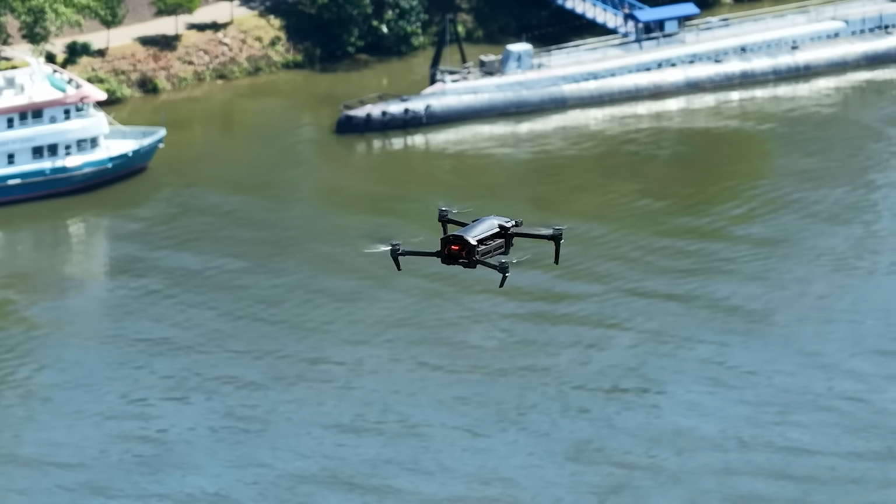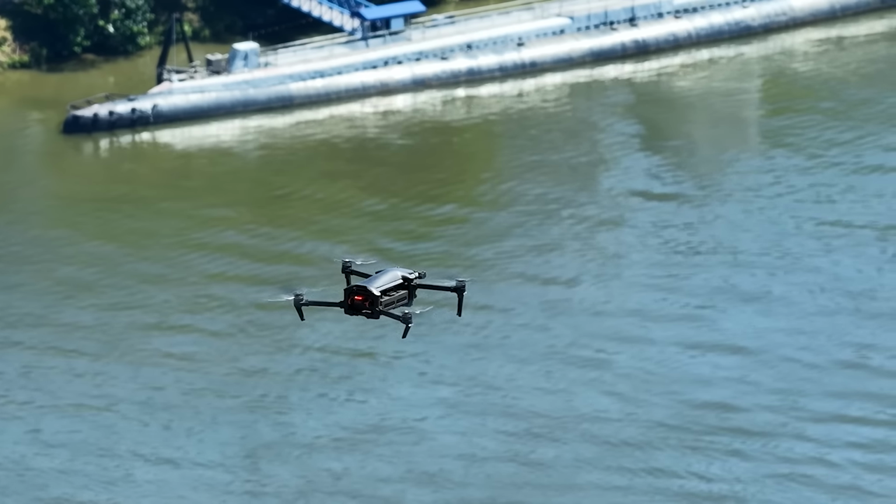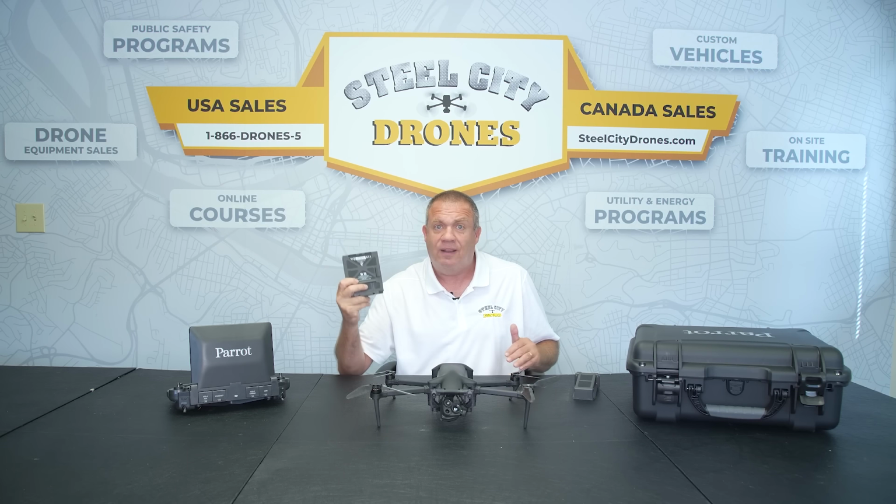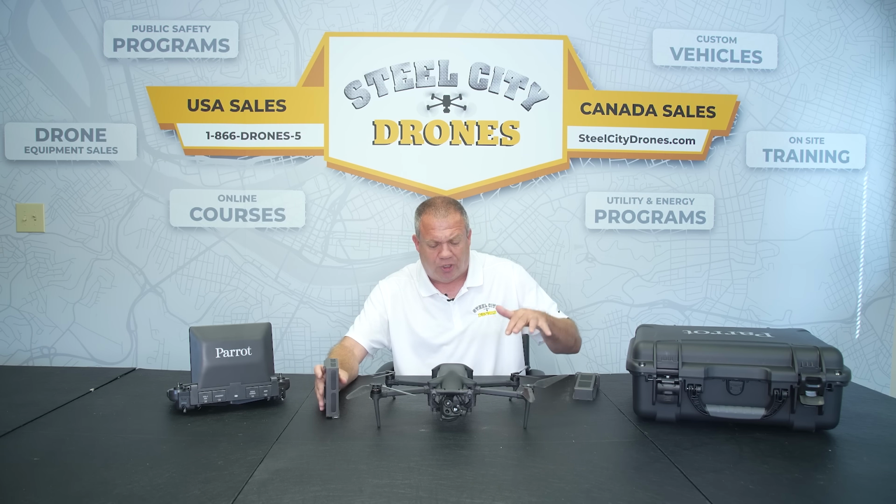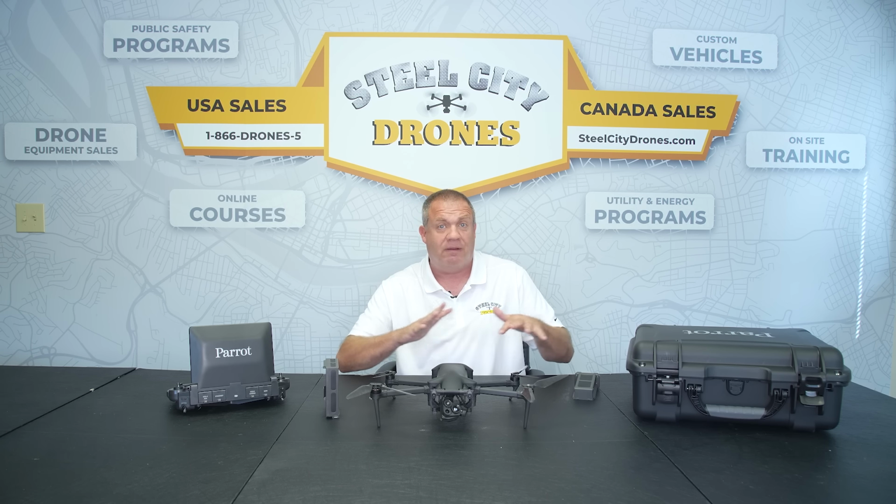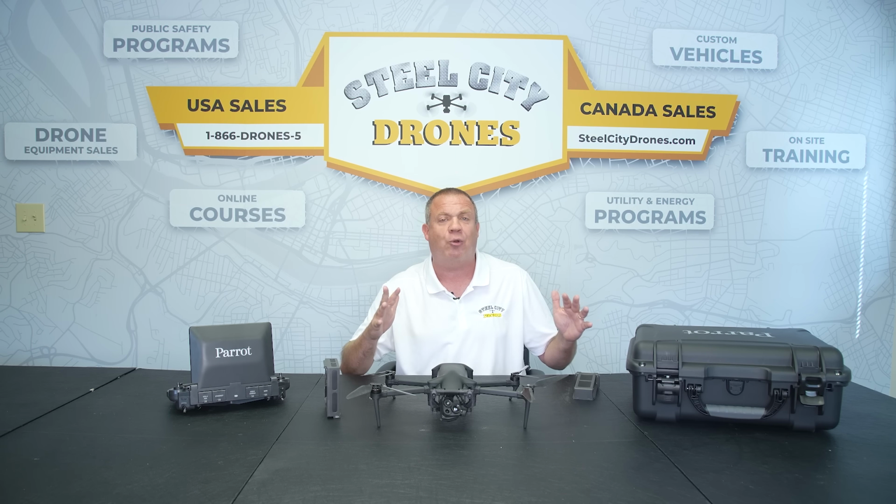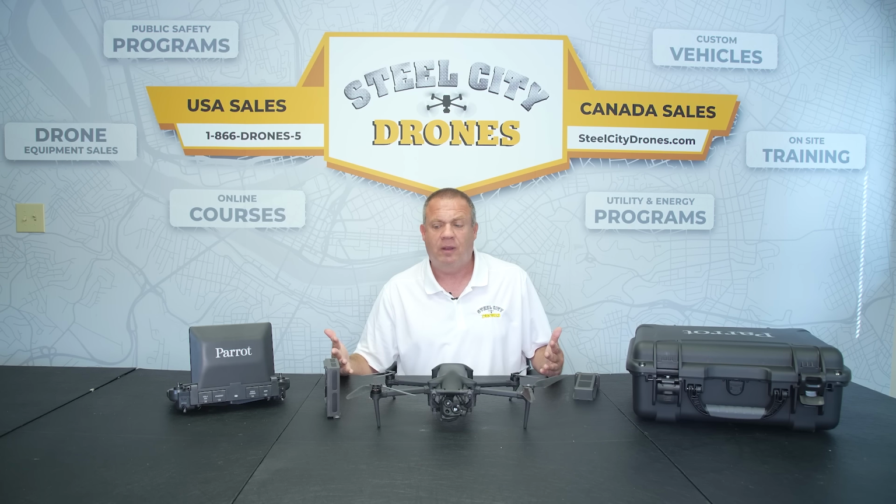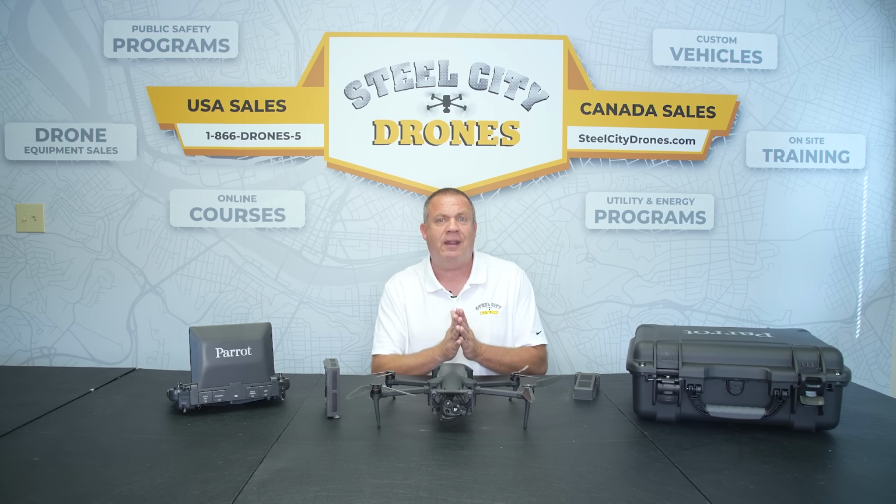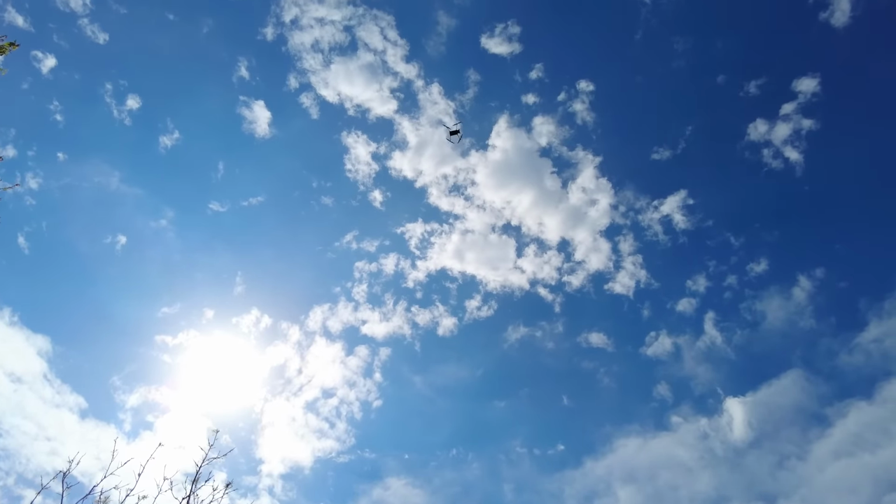Now, we have flown this also down to 10% and got a little more than 60 minutes. That is absolutely unheard of in this industry. The next closest option, which really doesn't even come close to that, is 42 minutes, and that's with a large aircraft that uses a battery the size of something that you're going to have inside your car. So it's not even comparable. So this is a first, and it's truly groundbreaking that we're having this much flight time available.